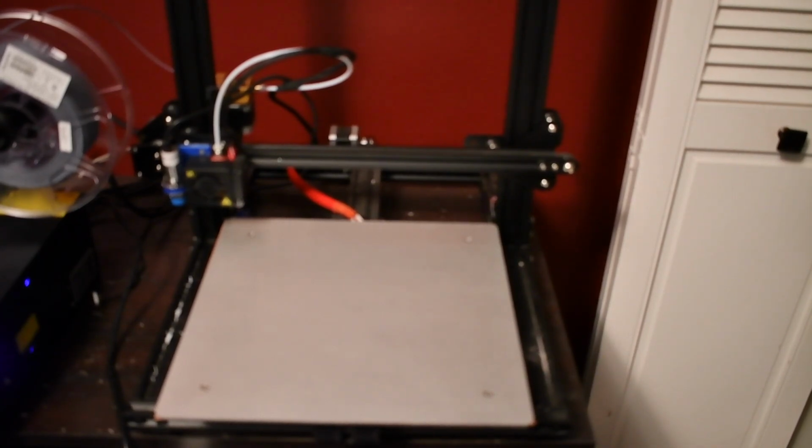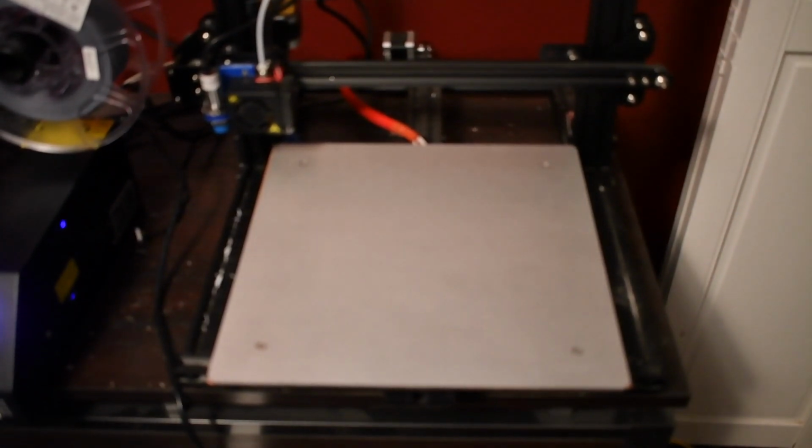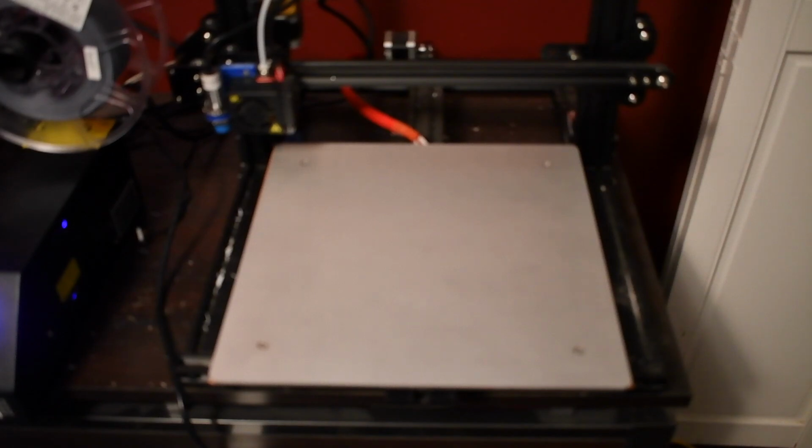So I went out and got the AC heat bed that everybody says is so great. I thought I would try that upgrade. After I was done with the install, I did my first test and discovered that the heating of the bed was not uniform. So anyhow, I want to pull out my FLIR and heat it up and see what we get.